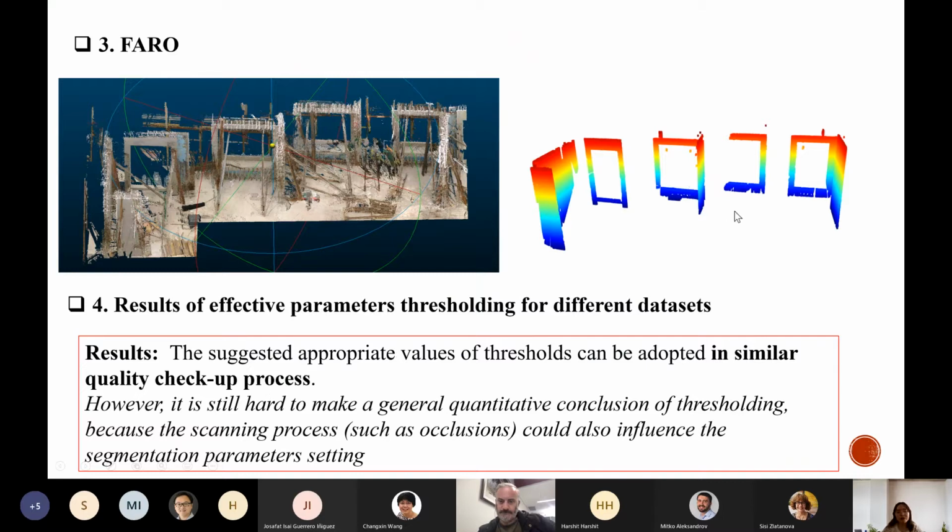As introduced before, these three laser scanners are in different categories and have different specifications, so their point cloud data are quite different. After the segmentation results, we can suggest appropriate threshold values for each point cloud dataset that can also be adopted in similar quality check processes.